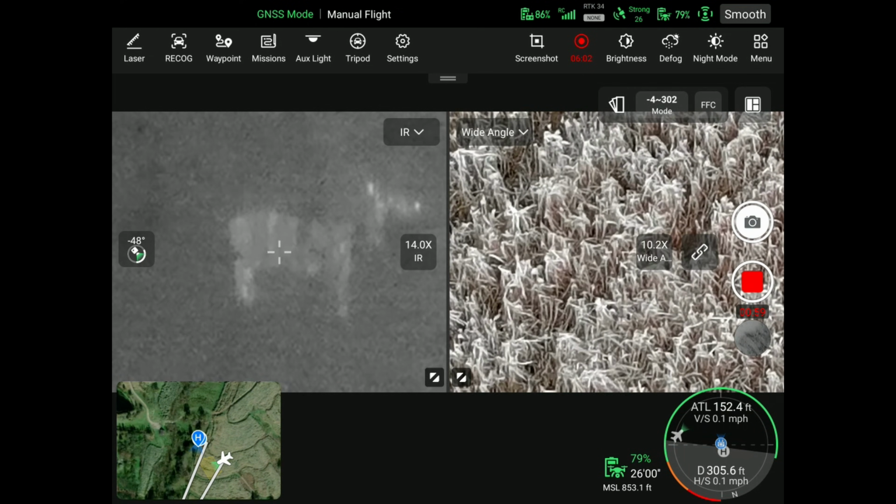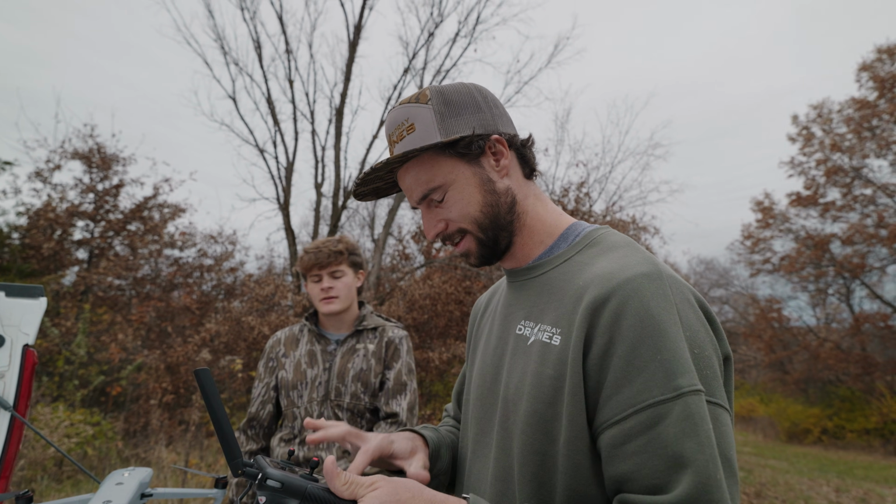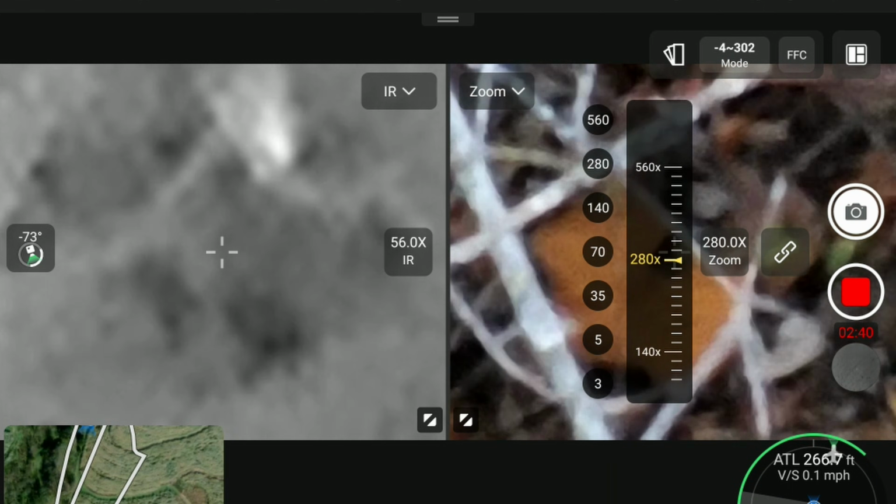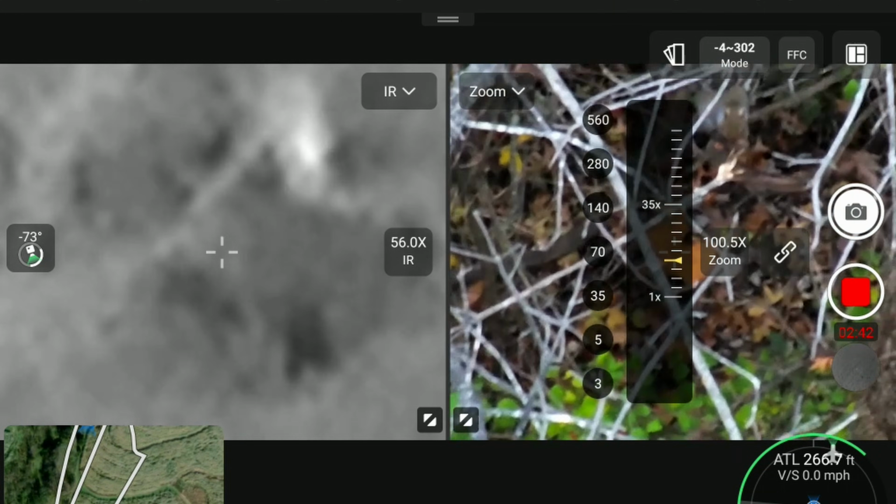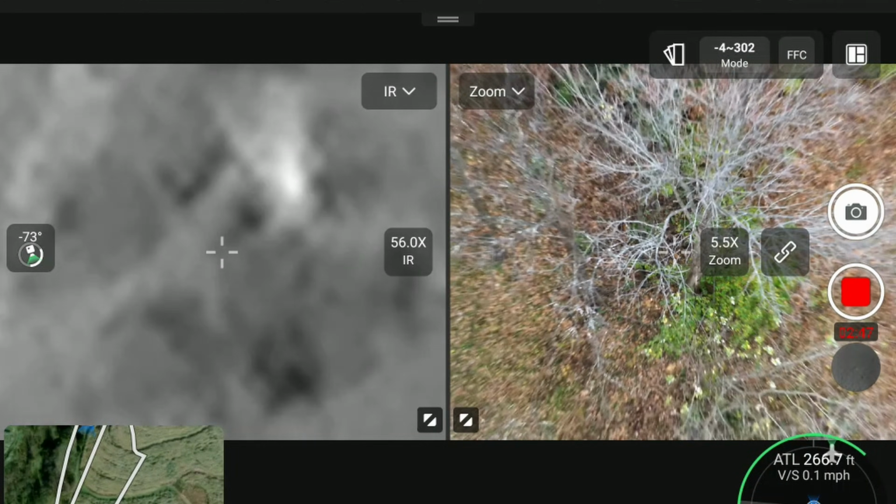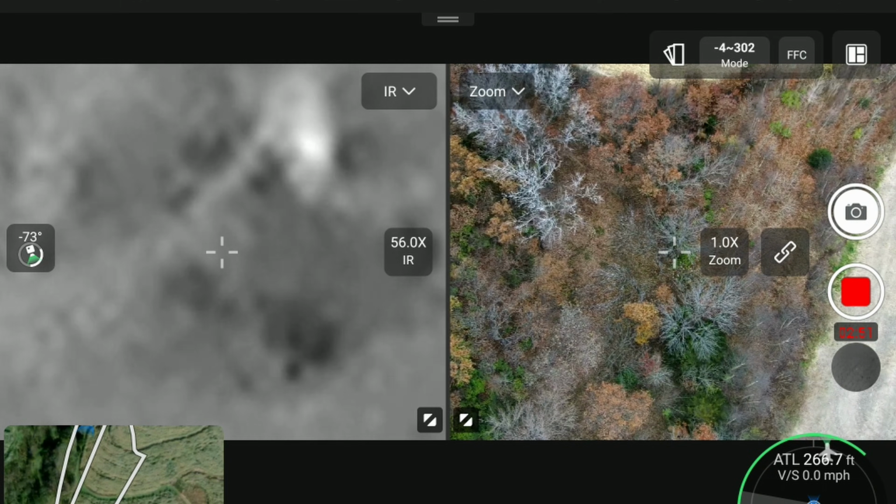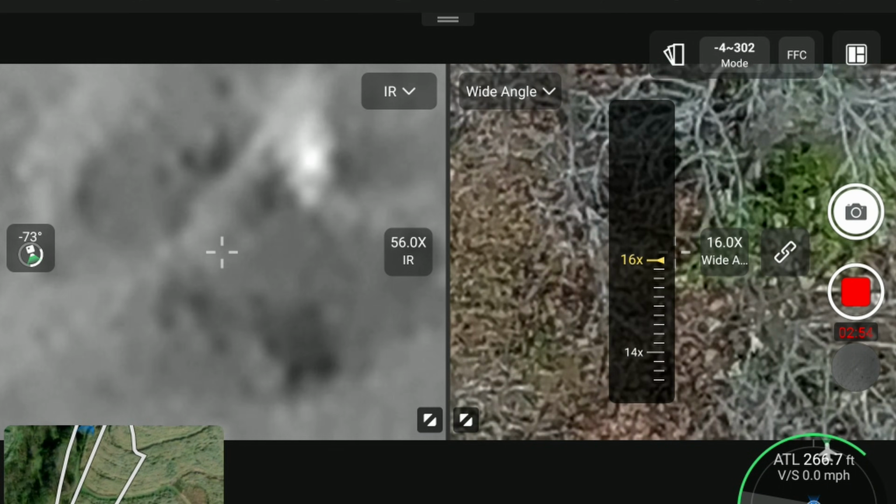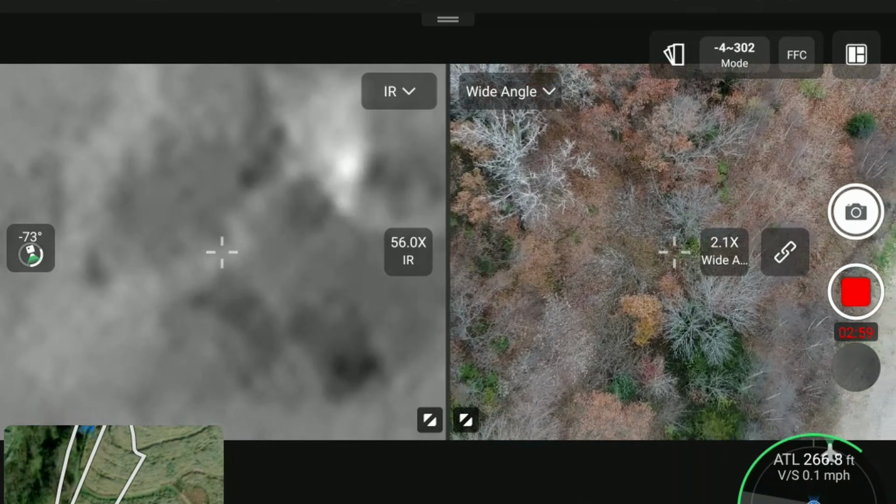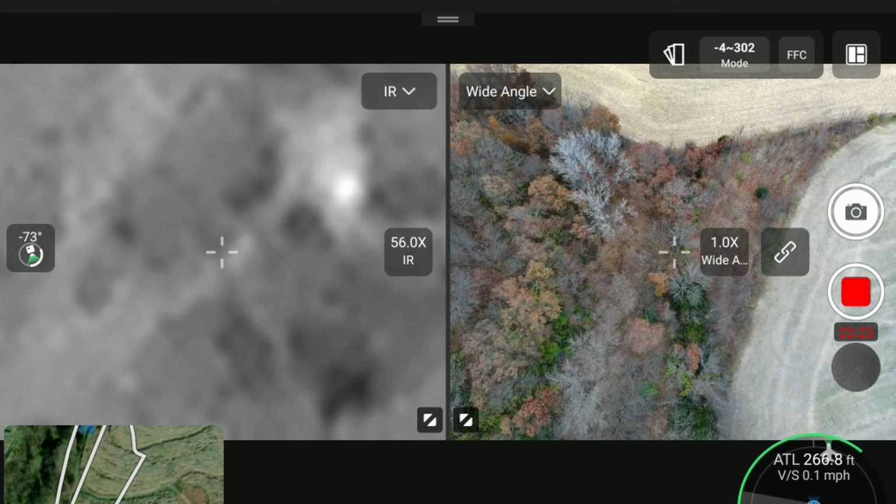Look at that. I wonder if with this one, maybe we get really high. Probably cover some serious ground, yeah, with that, exactly. All right, you guys see this leaf? Let's just zoom all the way out, and you can see how far we are from this. But wait, we're still in the zoom camera. Let's go to the wide angle. Here's your main flight camera. That is insane. That's ridiculous.